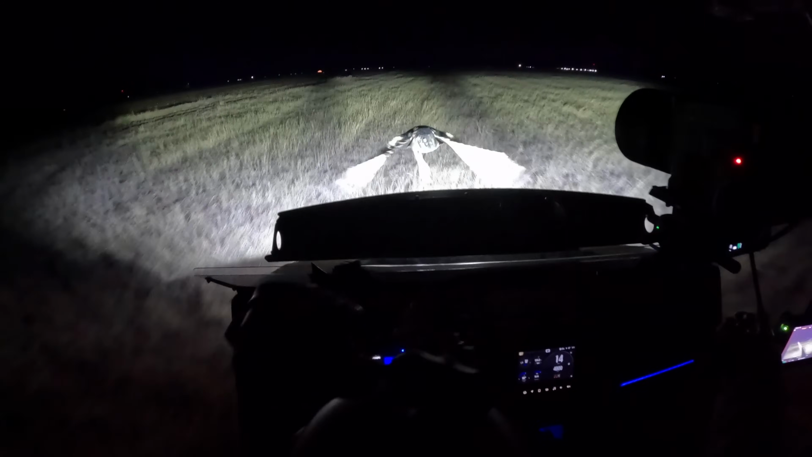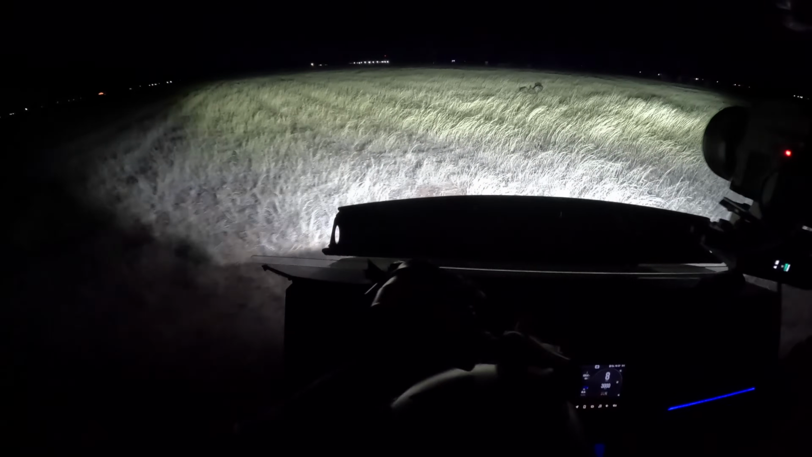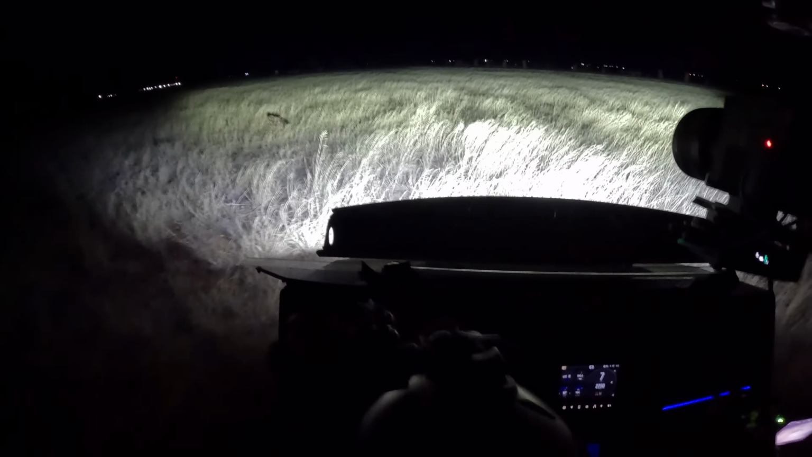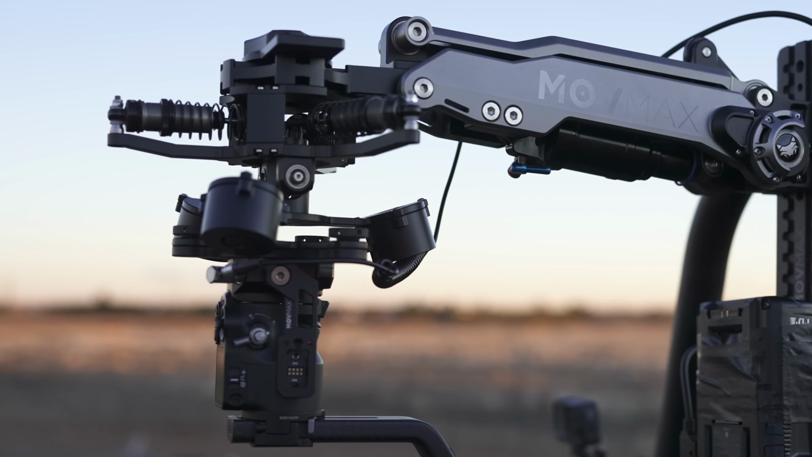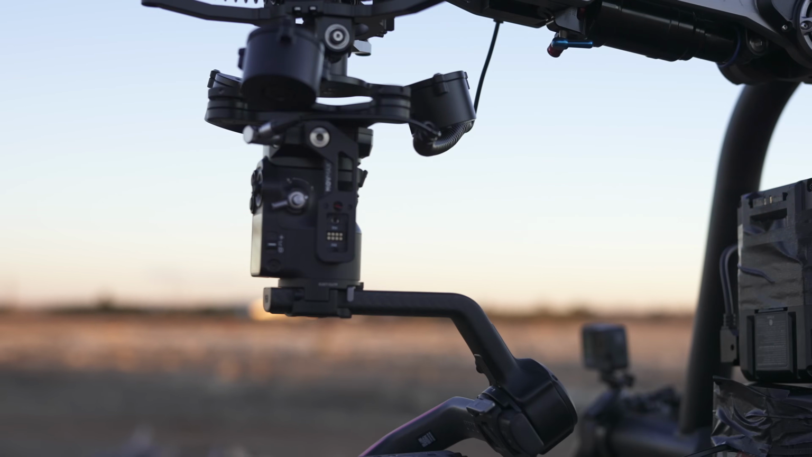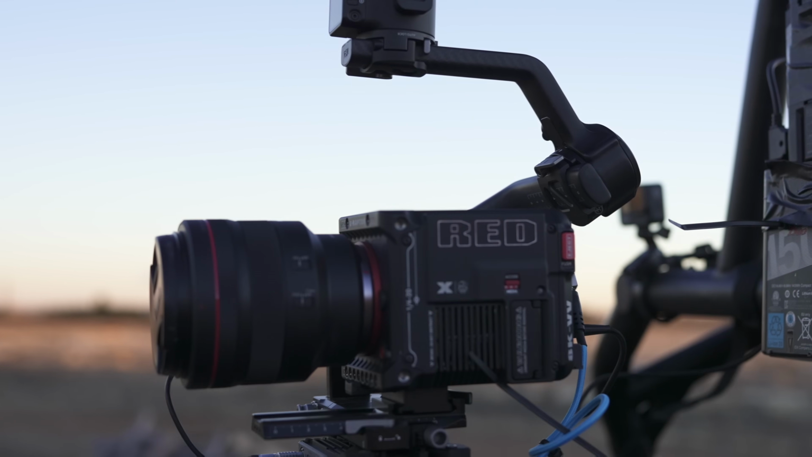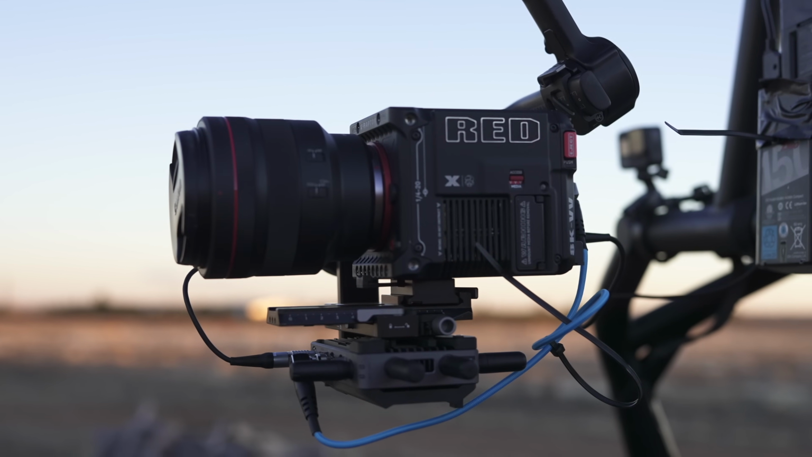This goal we put on ourselves to capture something that's never been captured before is not easy. If it were, someone would have already done it. All of this is so we can get footage of an eagle killing a coyote. We've got a plan to hopefully get it done on this hunt, but we're about to find out the hard way. A coyote is still a dang coyote. They don't always sit when you say sit.